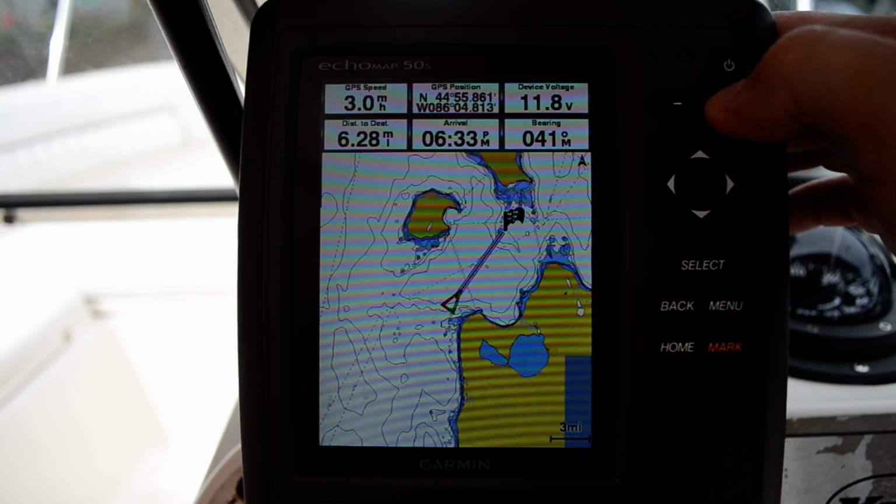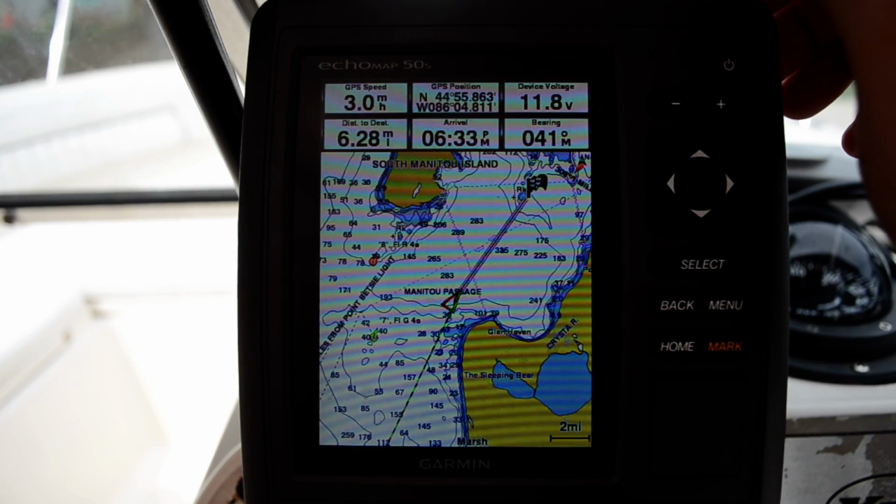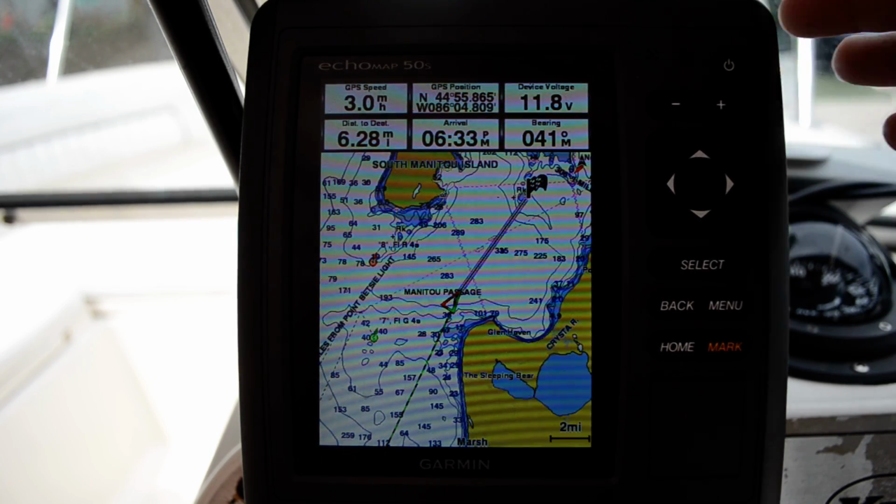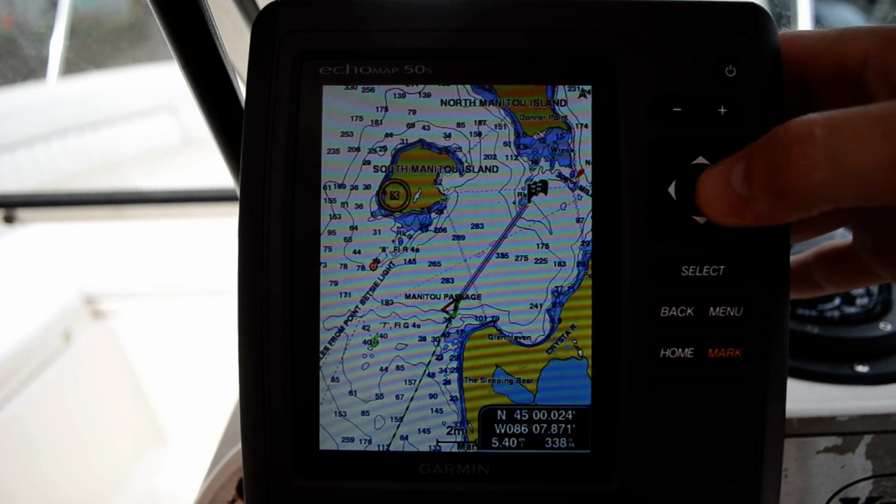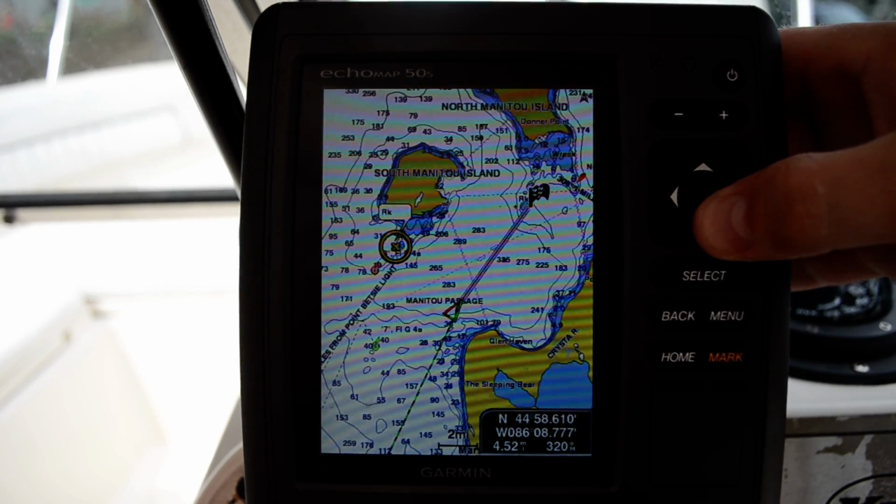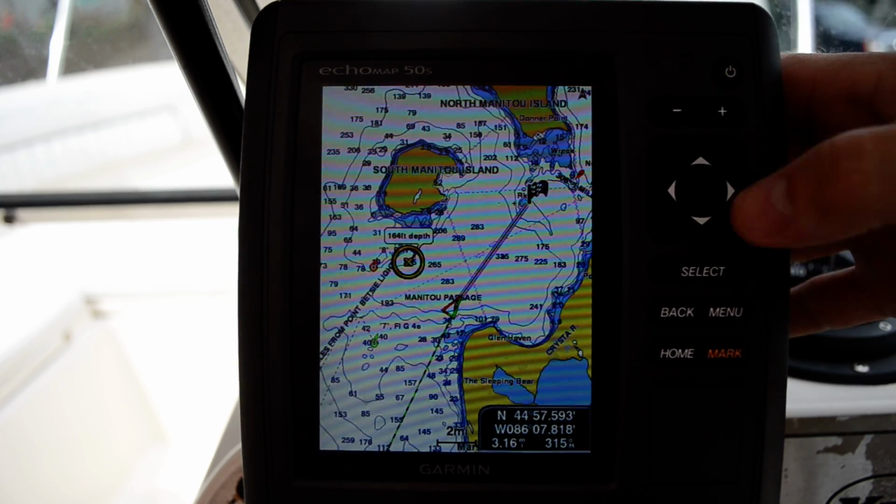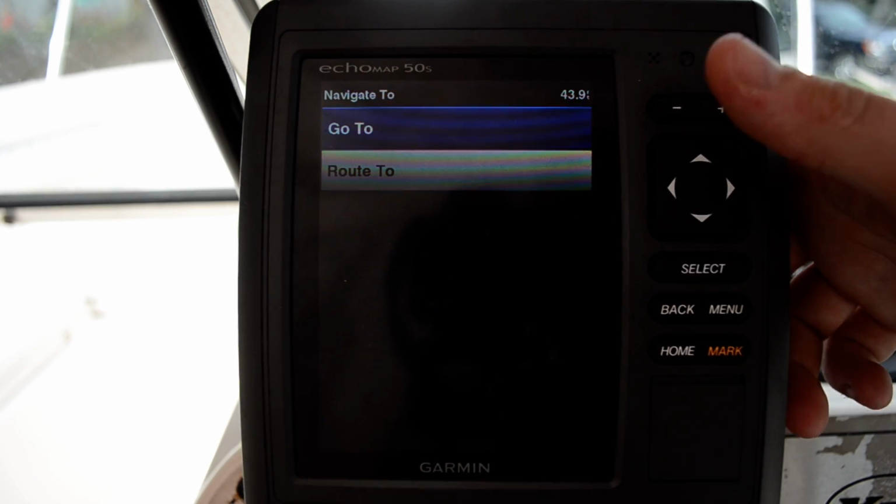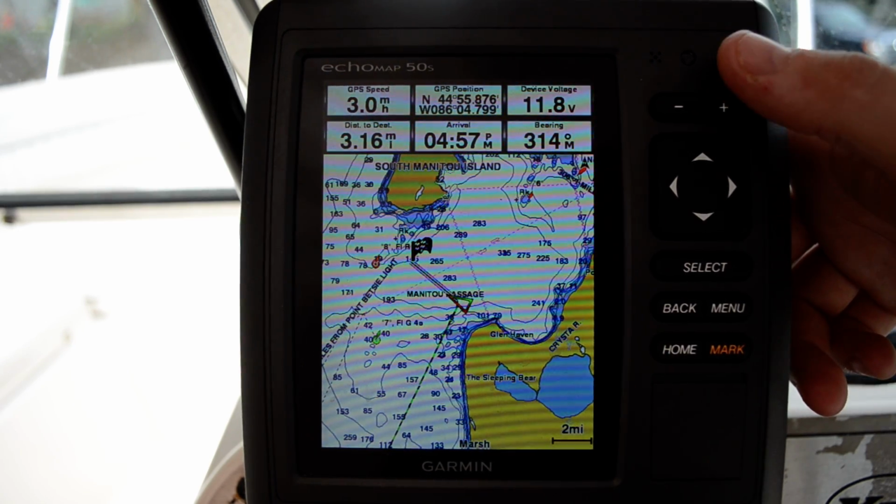We'll zoom out a little bit. You could see our destination up here. Super great. You don't have to create a waypoint. There is no waypoint made, so I use it a lot because I'll see a specific depth or a drop-off that I want to get to. And let's say I want to go right here. So to get there, I hit select, navigate to, and go to again. And there we go. It just created a new route.